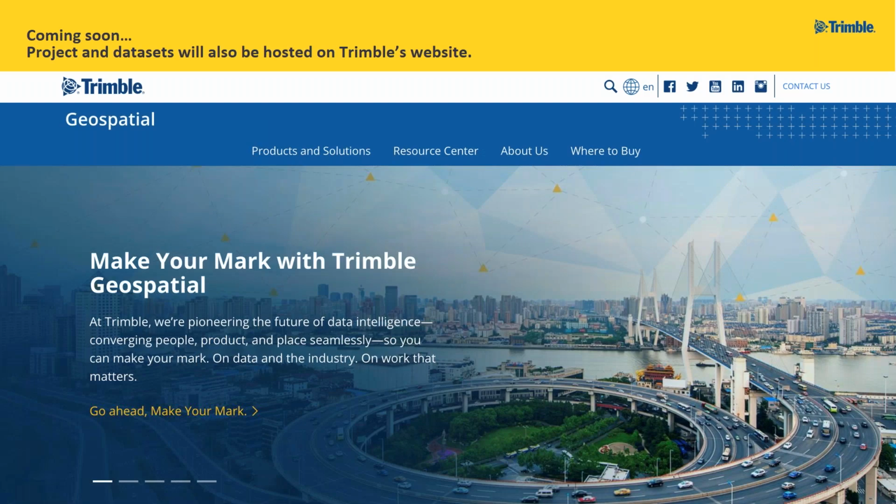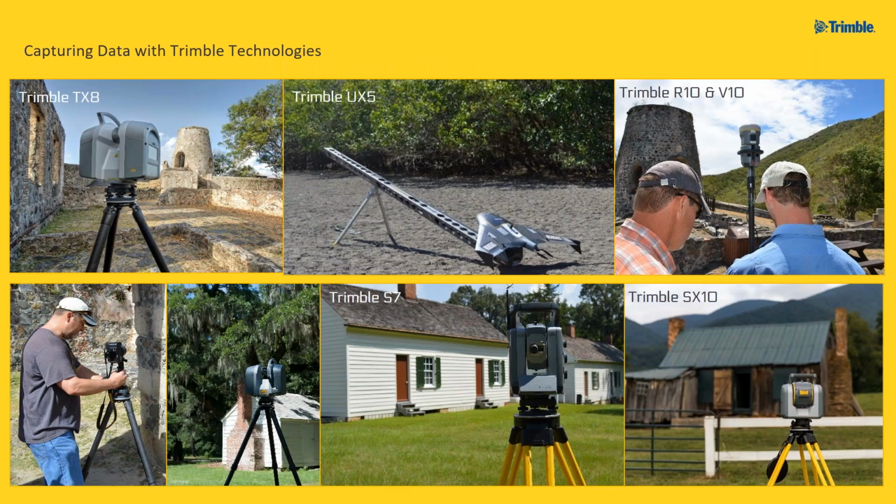And then lastly, what we're looking at now is, we have so much data, it's in disparate places. And so we're looking at building our own landing page on Trimble.com within the geospatial area of our website. So stay tuned for that to come. And now Richard will go into a much deeper dive about the technologies.